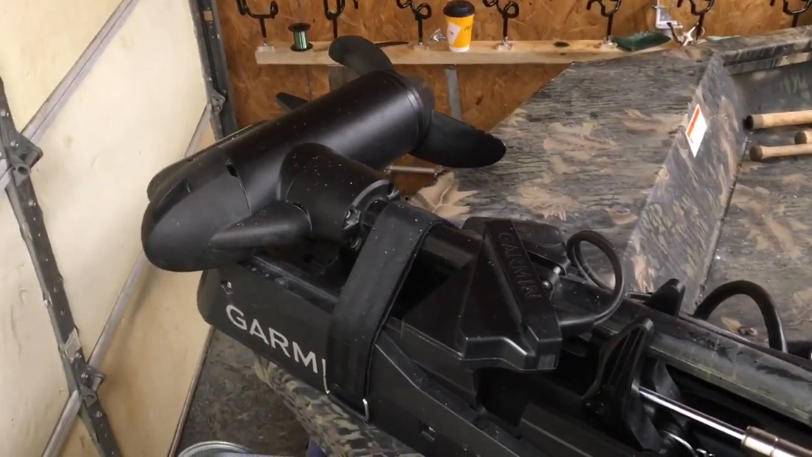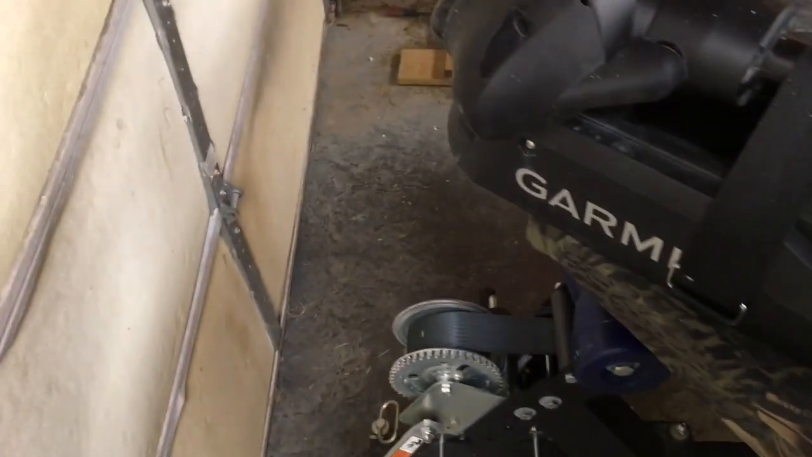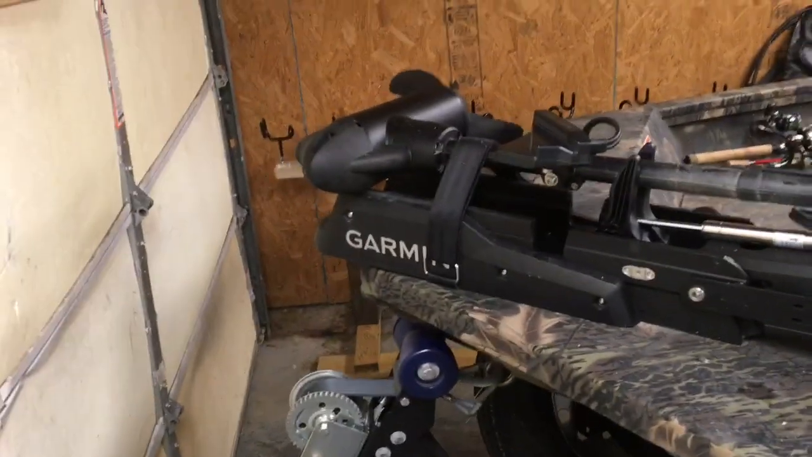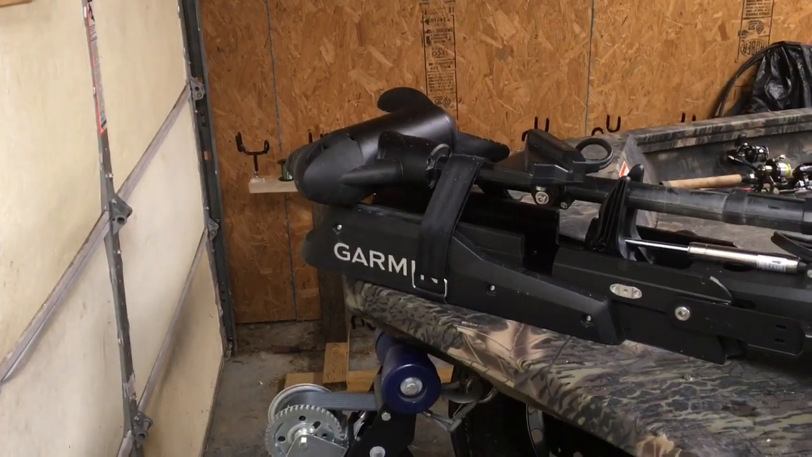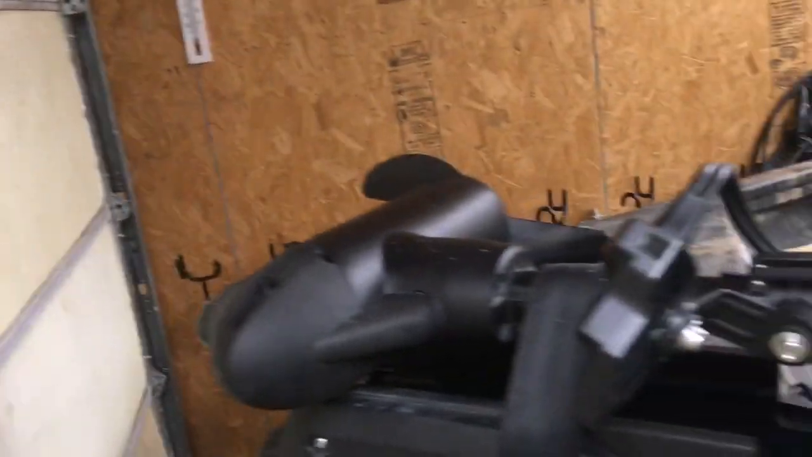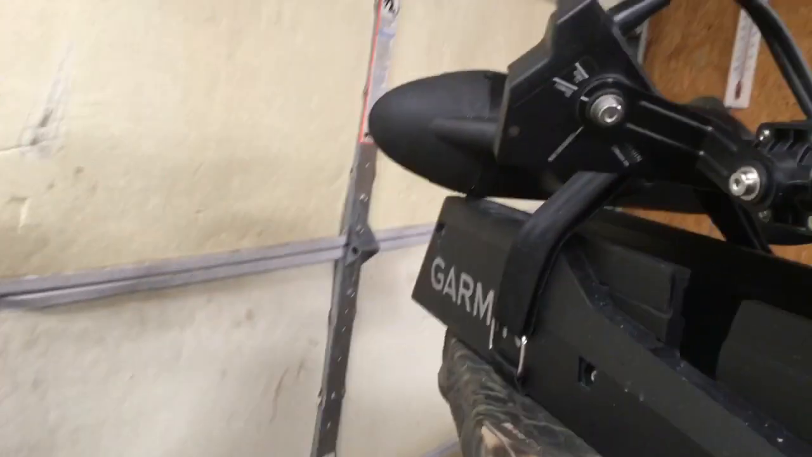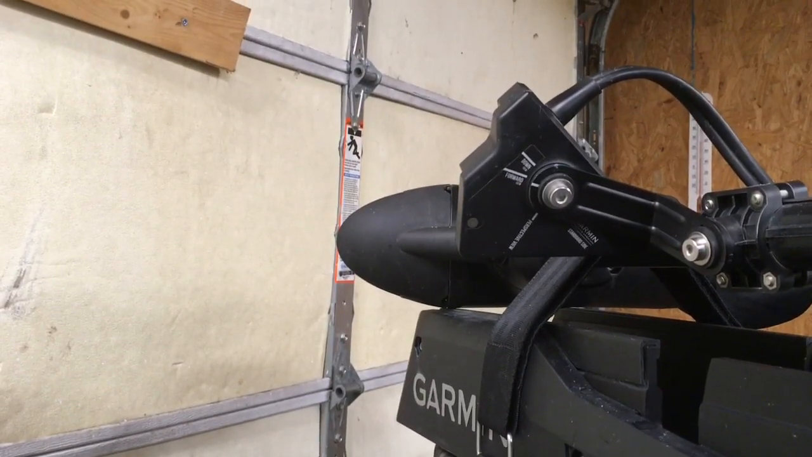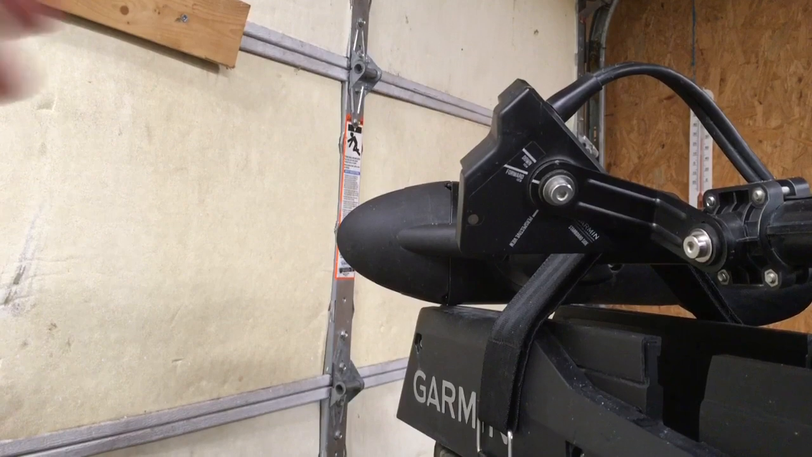But this transducer, the bottom part here is parallel with the way that your trolling motor is running. So the bottom part of your transducer is going to be parallel with your trolling motor. Now the first part of the video, whenever I'm showing the ClearView, it'll have ClearView in the front, and then it'll have the Livescope in the back.